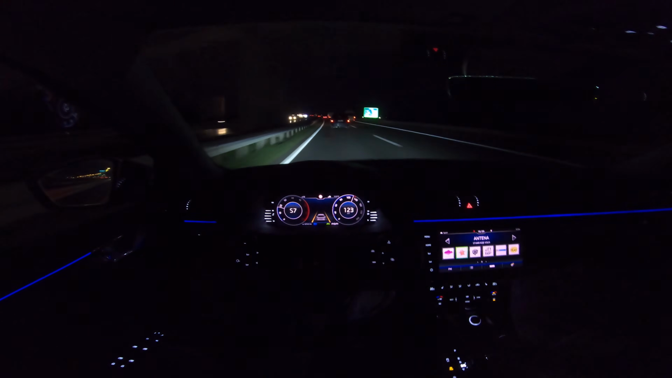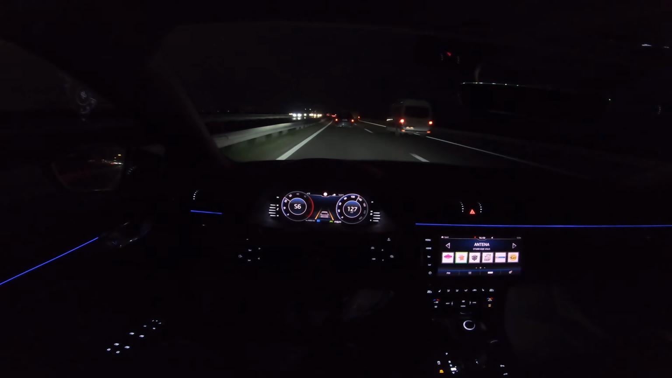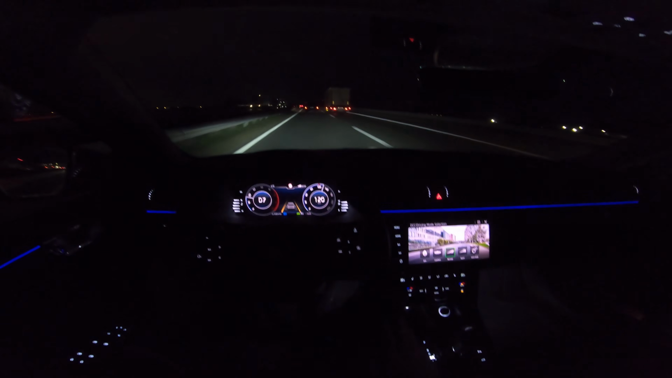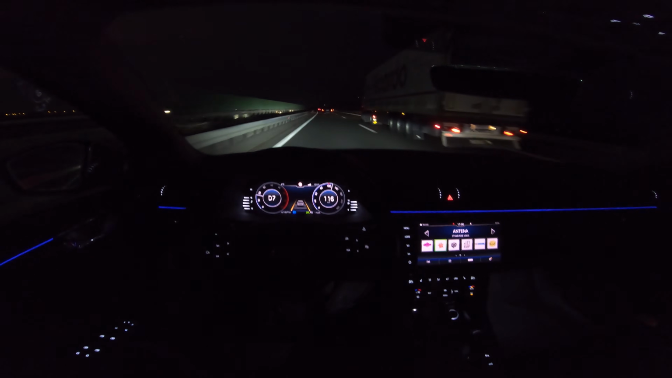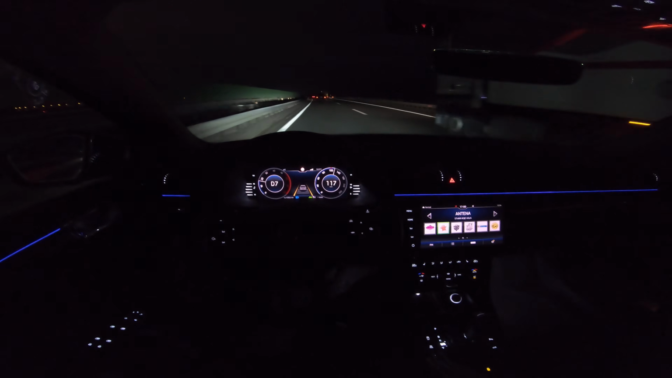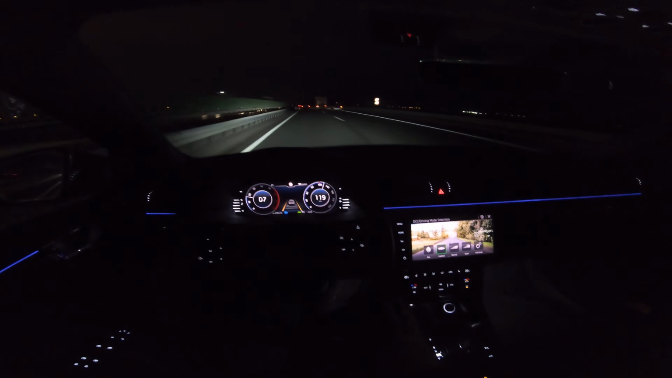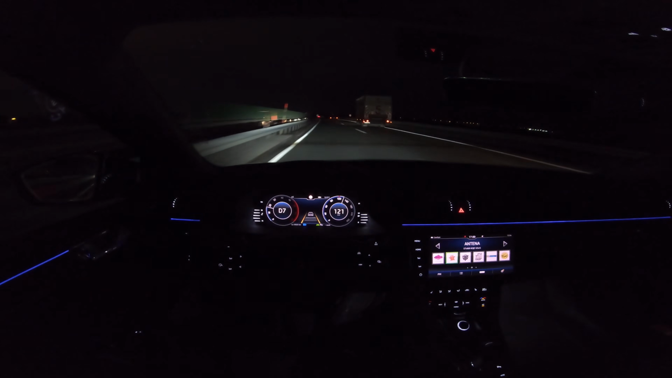I'm gonna shut up now so you can hear some noise. Now I think this is all moderate noise. We're in sport now. I'm gonna put it back in normal. Definitely less engine noise. This is comfort, softer suspension, more wind noise, yes.